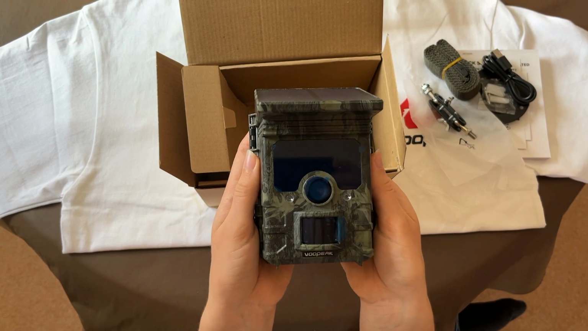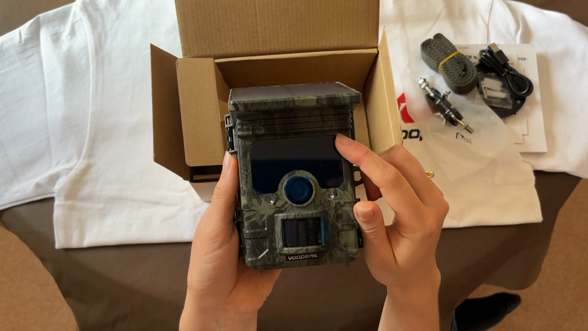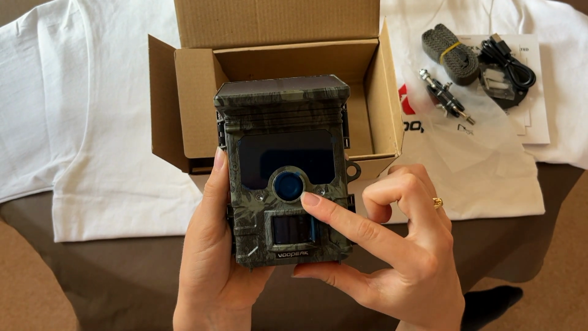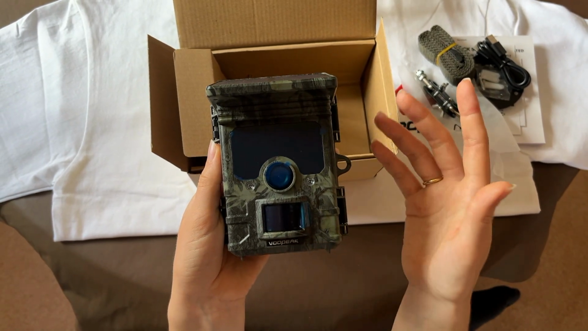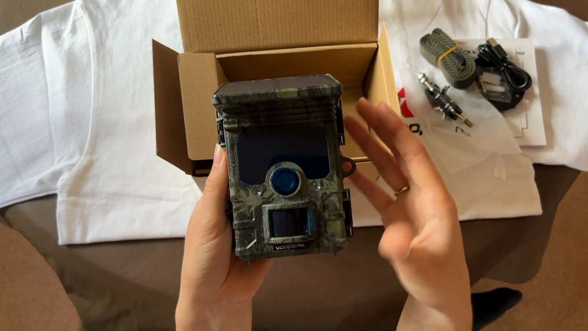First we'll look at the front of the camera. On the front we've got our infrared light emitter, which is handy for seeing the animals after dark. We've got our main camera here and also a really wide sensor which is curved. We've got the stickers on here currently as we're still handling it. However, whenever we put the camera out, we'll take those off.